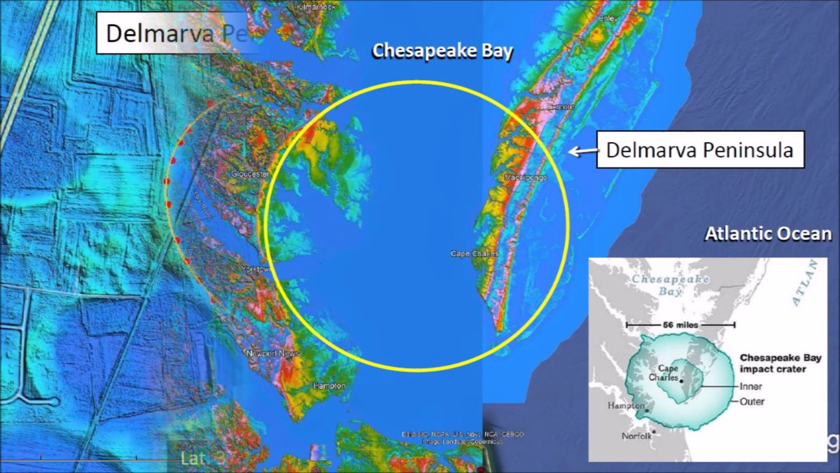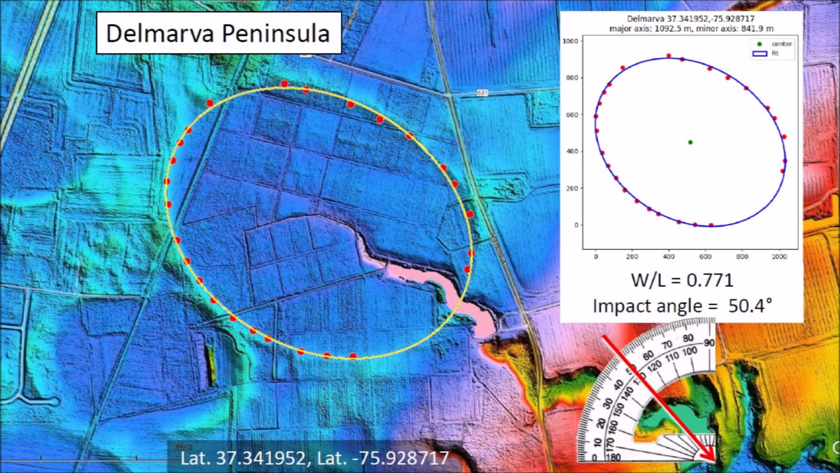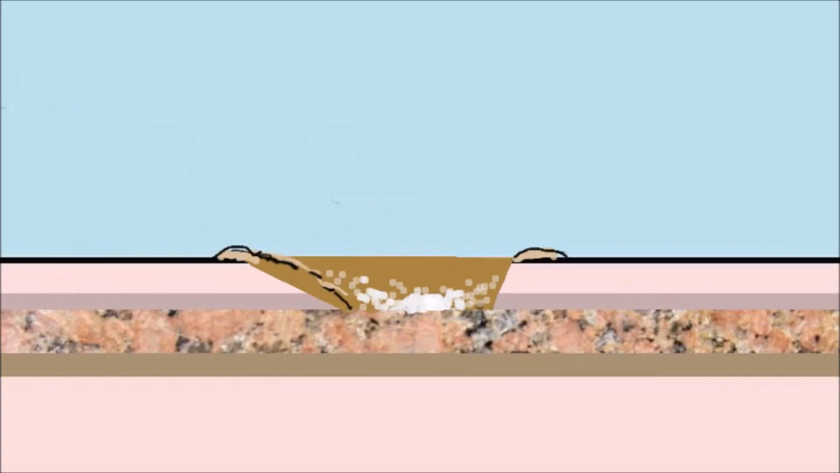When we digitize the points along the perimeter of the Carolina bays on the Delmarva Peninsula, we can verify that these bays have elliptical geometry. The width-to-length ratios of the bays in Delmarva are similar to Wilson Bay in North Carolina. The circular shape of the bay may be attributed to the shallow depth of unconsolidated material.